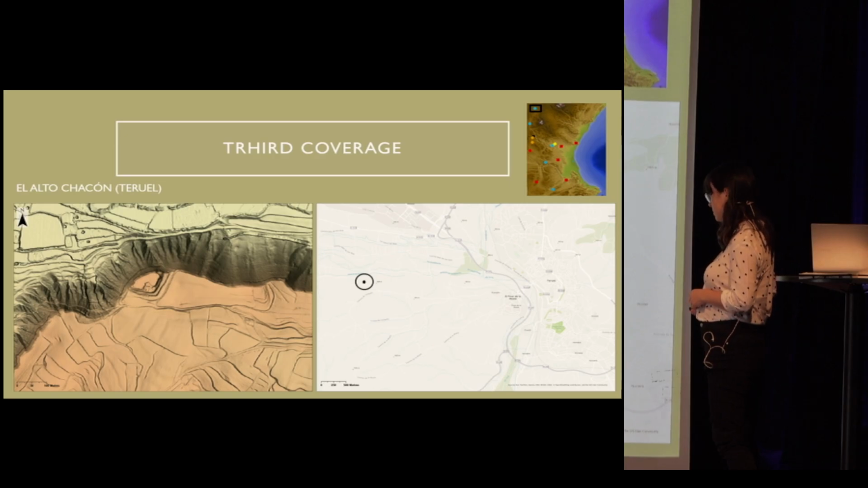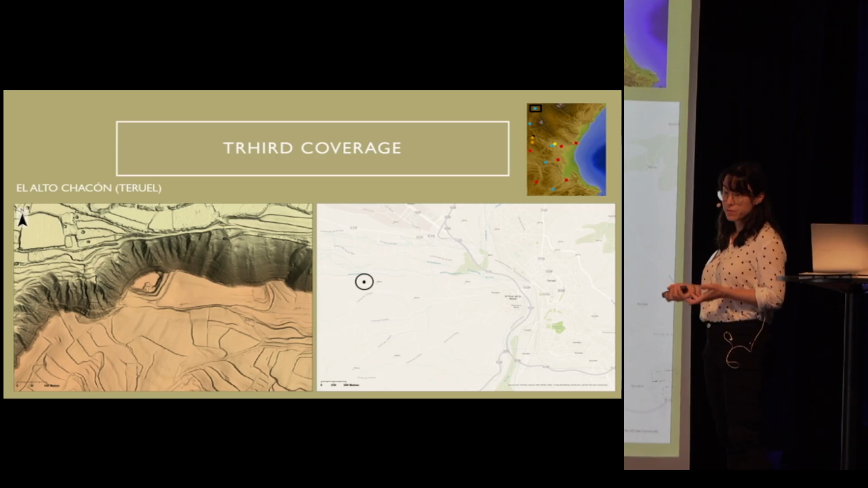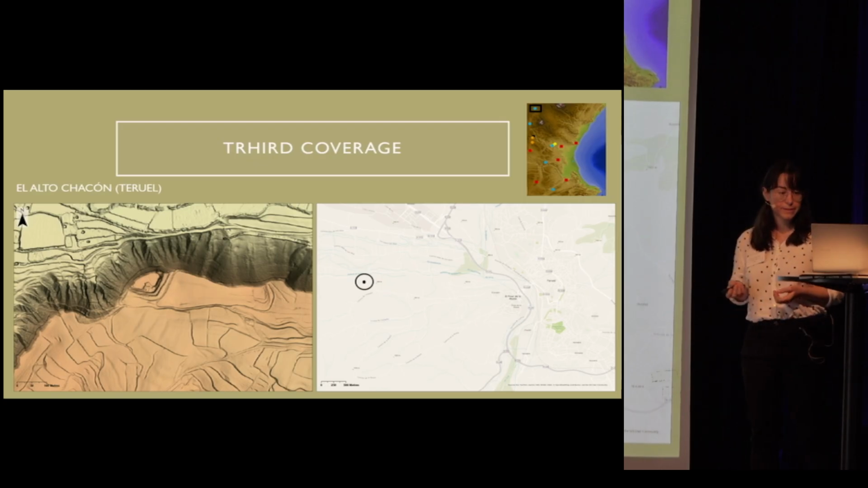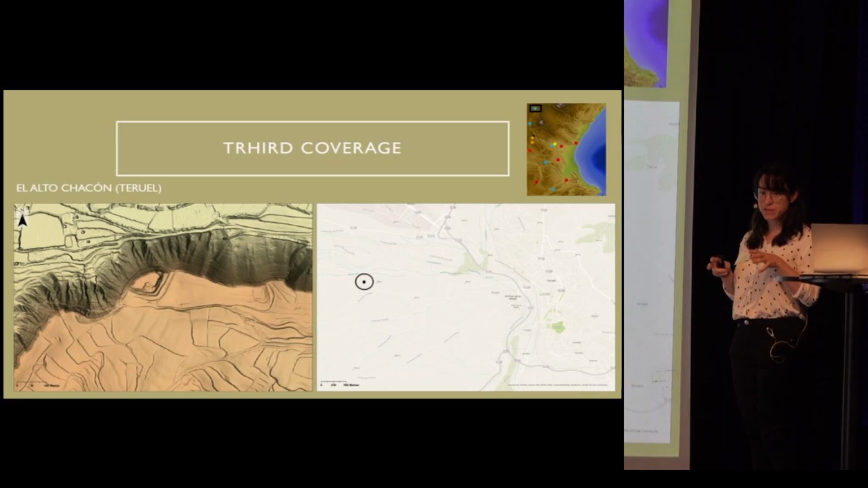And this is El Alto Chacón. This is also a well-known hillfort oppidum, Iberian and Celtiberian, which is managed by the Museo de Teruel and the Diputación de Teruel, and is currently being excavated by Marta Blasco, University of Valencia, and Marta Polo from Universidad de Alcalá. I thought this site could be interesting to study, since they are already there and can help with understanding what we see in the LiDAR data.